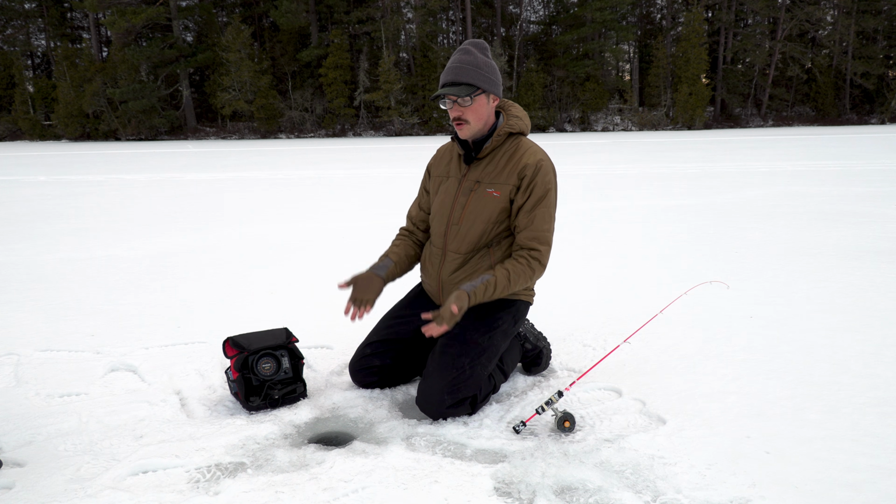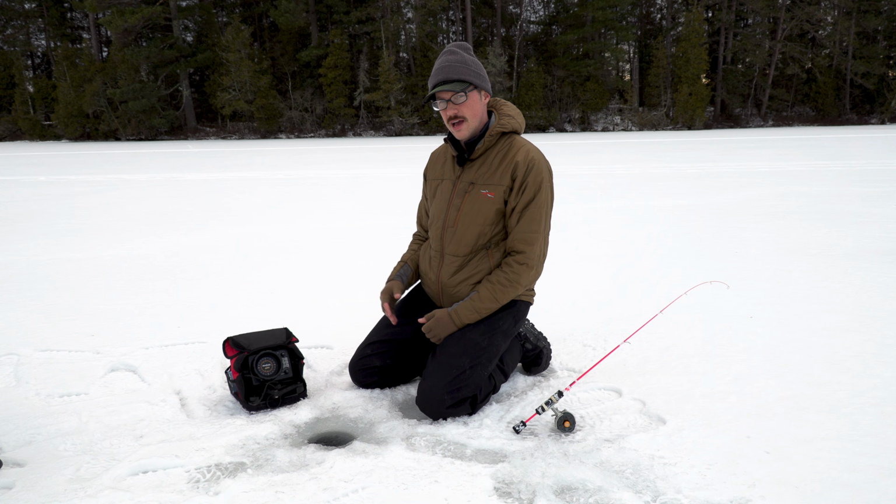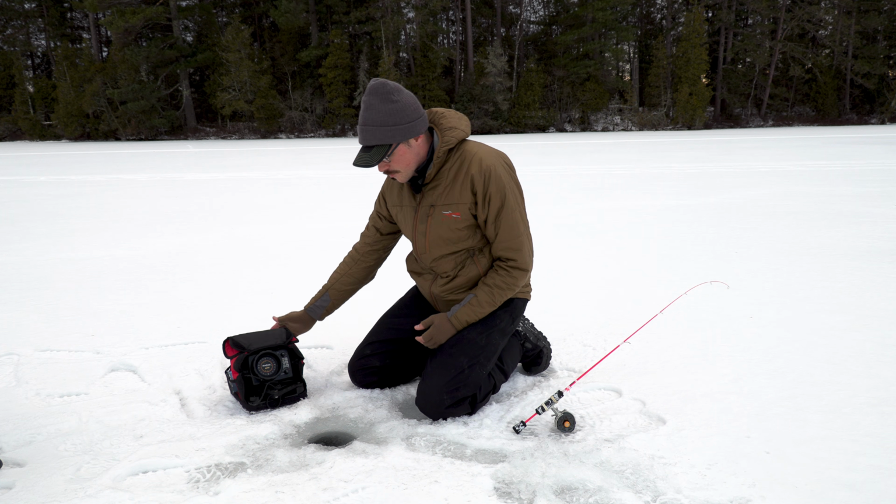They're going to kick sound waves down, return them back up, and if there's fish or soft bottom, hard bottom, it's going to be able to tell you all that. And it's also going to tell you if there's fish suspended in the water column and where your lure is at as well. So to get started, you have a battery in the back.